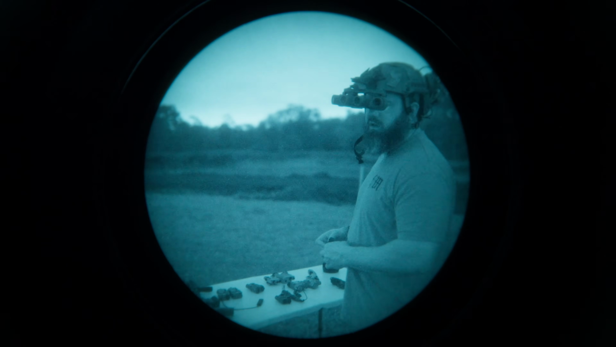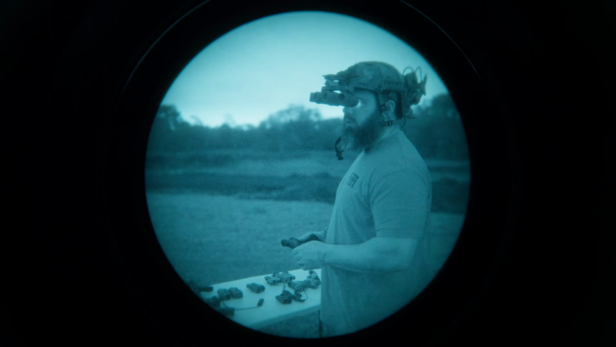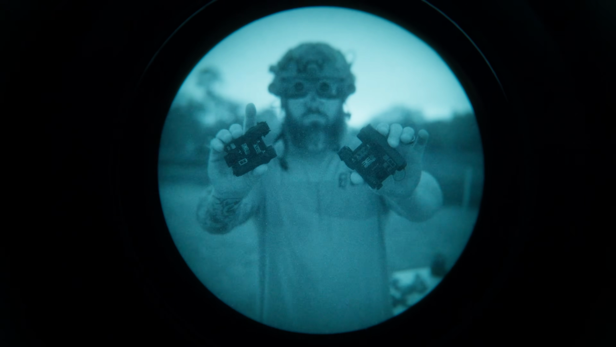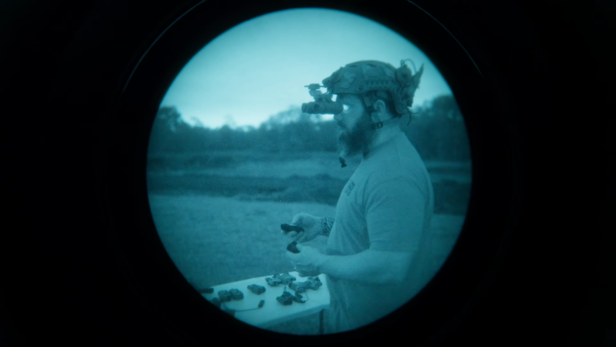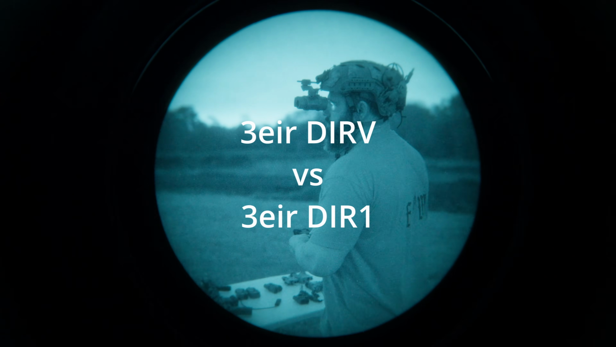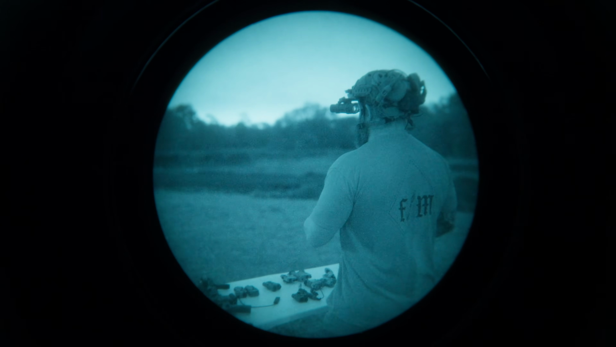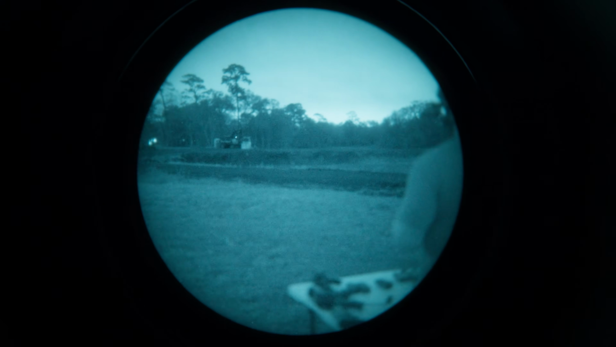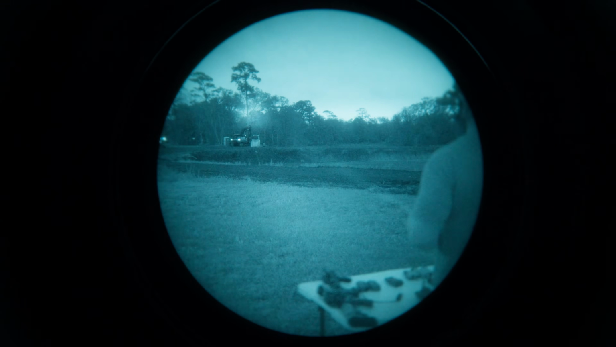The next two lasers I have in my hand, I'm fiddling with the diffusers and turning switches. I've got the Designate IRV, it's the 3-beam laser, and then the DIR1, I think is what it's called. It doesn't have a visible laser. I'm gonna crank them. I don't think this one even has a setting knob. So the IRV, I put it in, I guess, the highest setting. Let me see here. There we go. Is that only illuminator? That's weird.